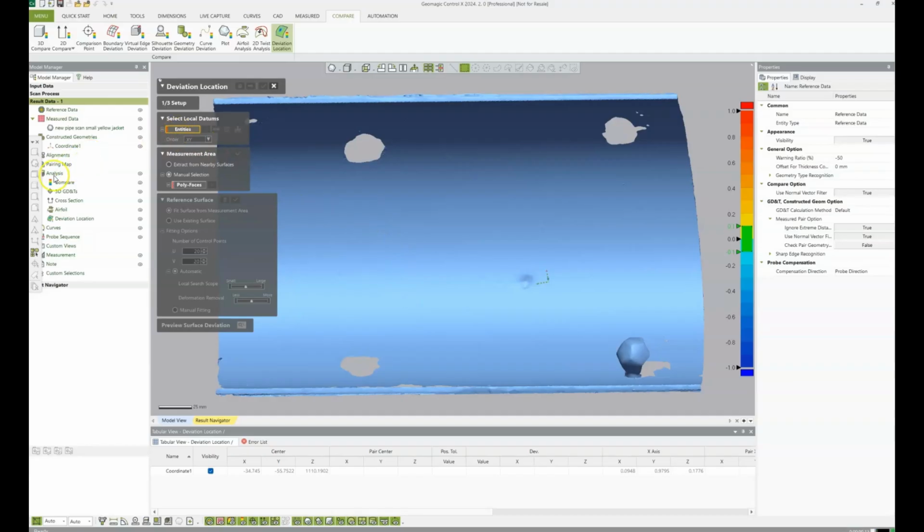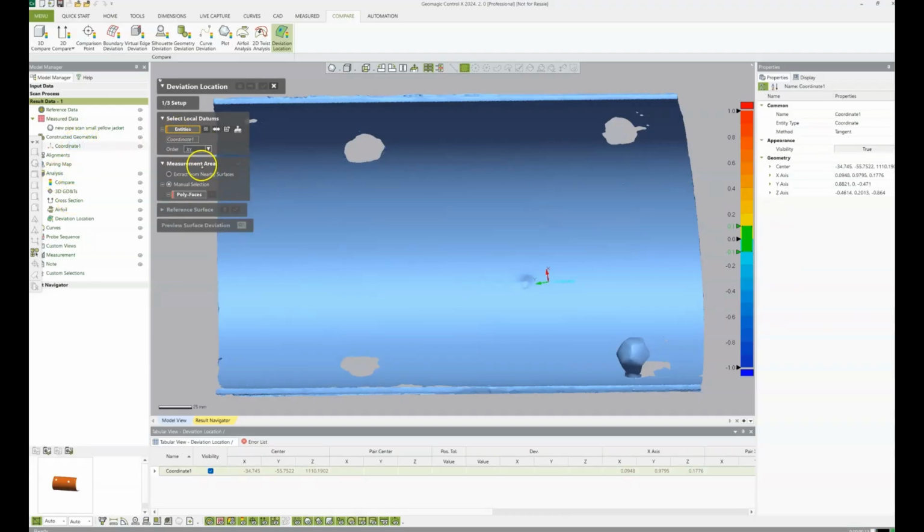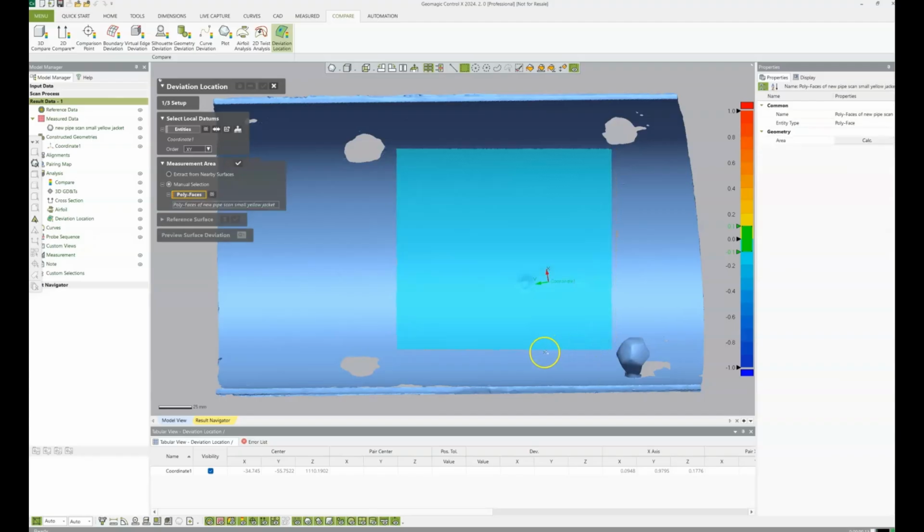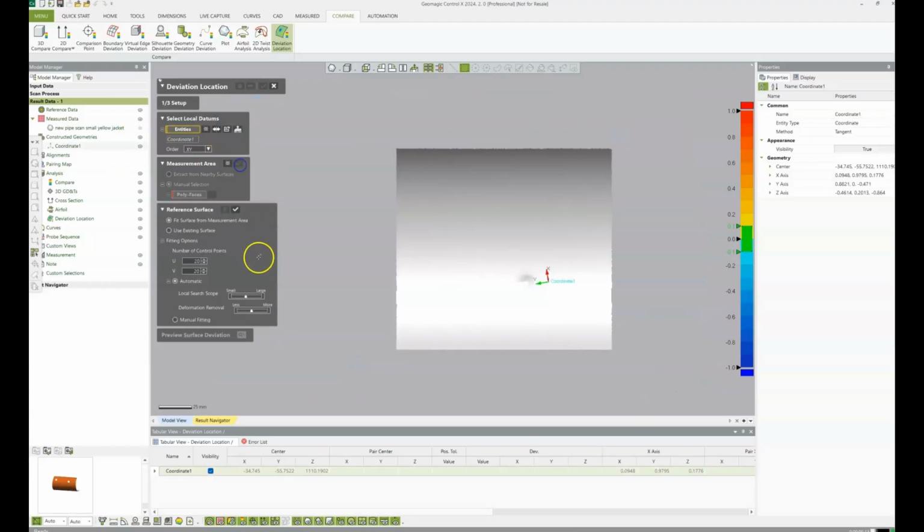So for the entities, we are going to use that coordinate we just created. And for measurement area, I'm going to manually select an area. So I'm going to use our square selection tool here and just pick an area there that includes our deviation and some of the nice area around it. And what that's going to let it do is it will fit a surface to the selection area and use that surface to measure against in order to pull dimensions for our pit. So I'm going to use, for the purpose of this demonstration, all of the default settings.